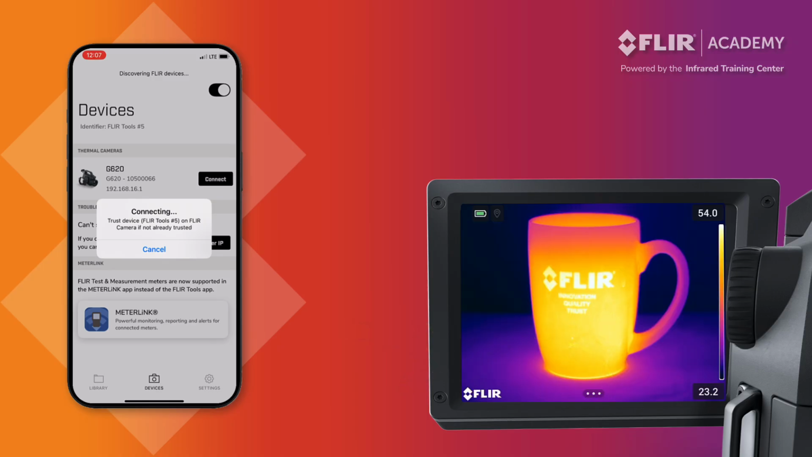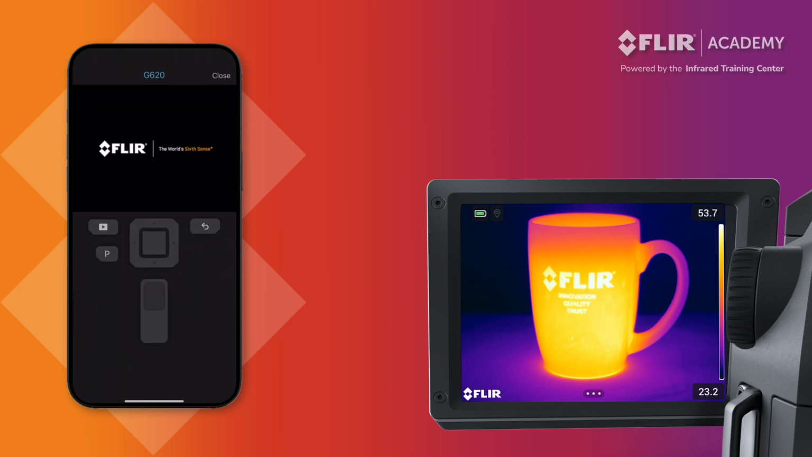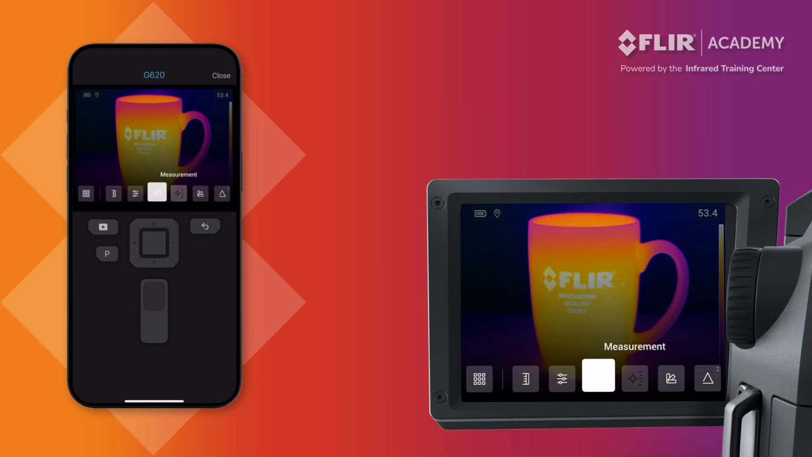The two devices should now be connected. 3 options should be displayed, including remote control, stream, and import. Remote control allows you to remotely operate your thermal imager using the interface provided on your FLIR Tools app. To demonstrate in this example, we are running the camera with our smartphone and changing the color palette from iron bow to rainbow.